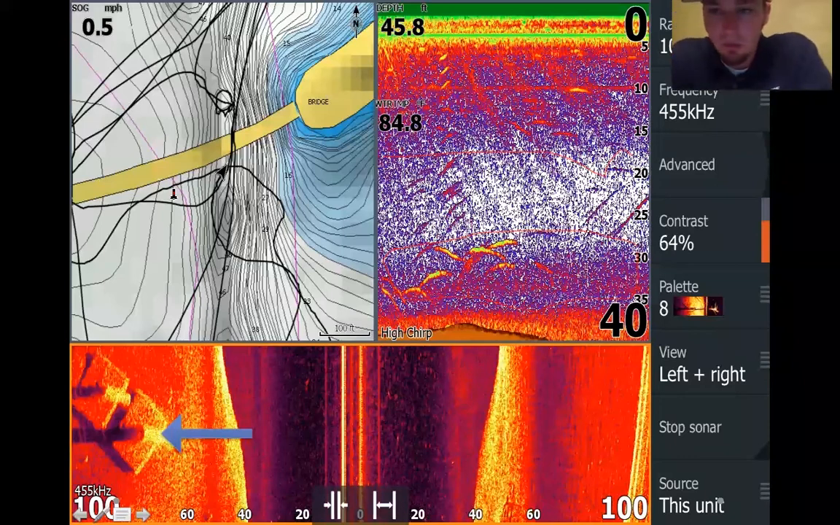So go to your local lake when it's hot, look for this haze. That's where the fish are going to tend to be. The thermocline is 30 to 35 foot. That's where the thermocline is.